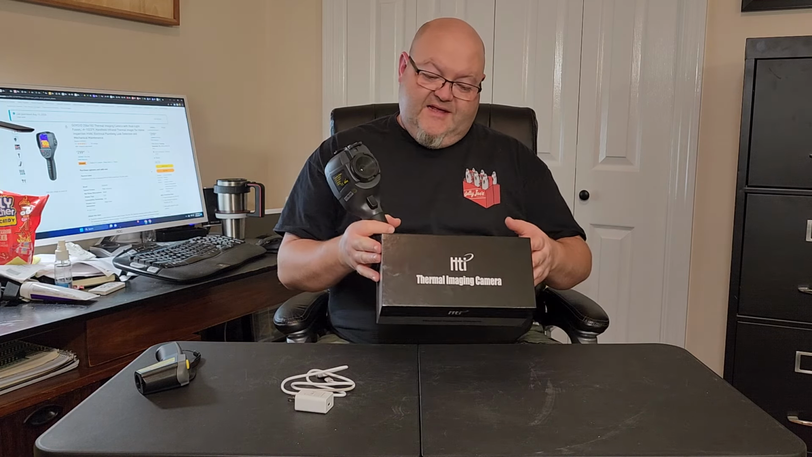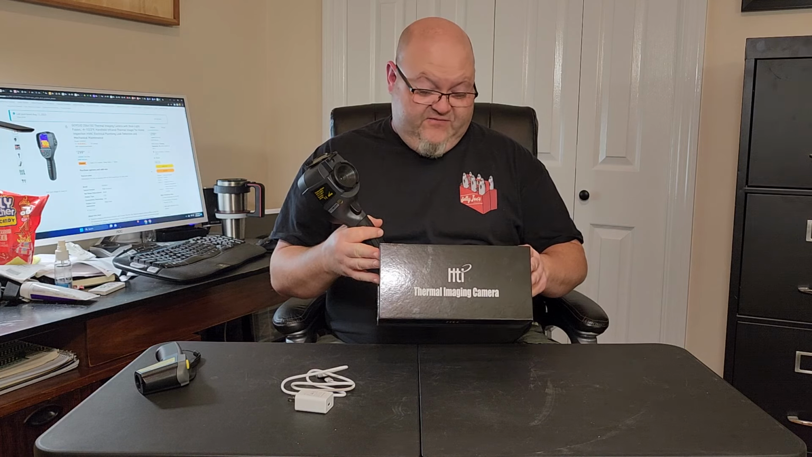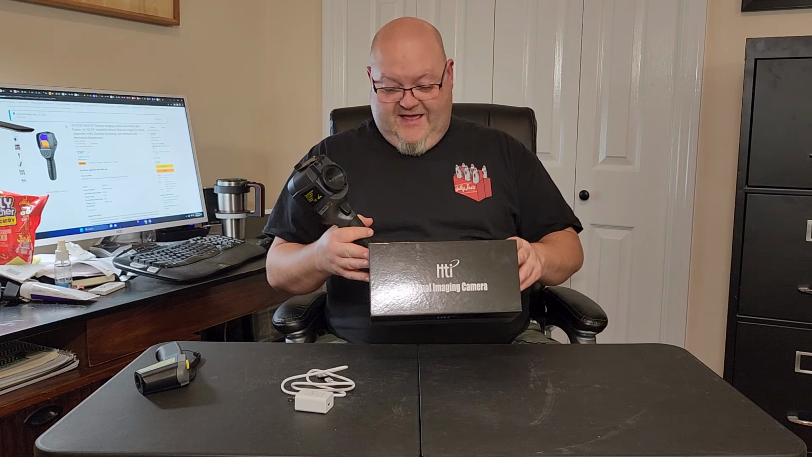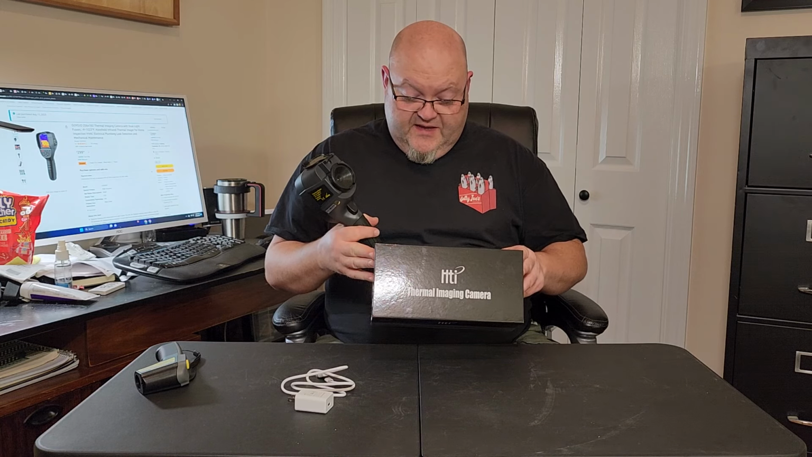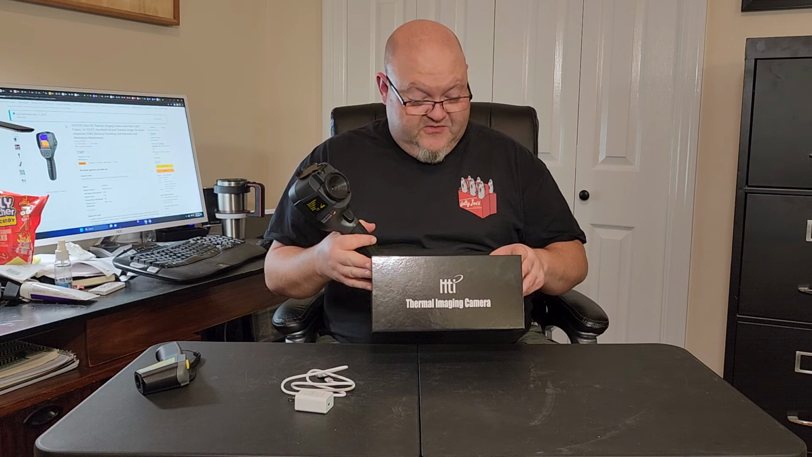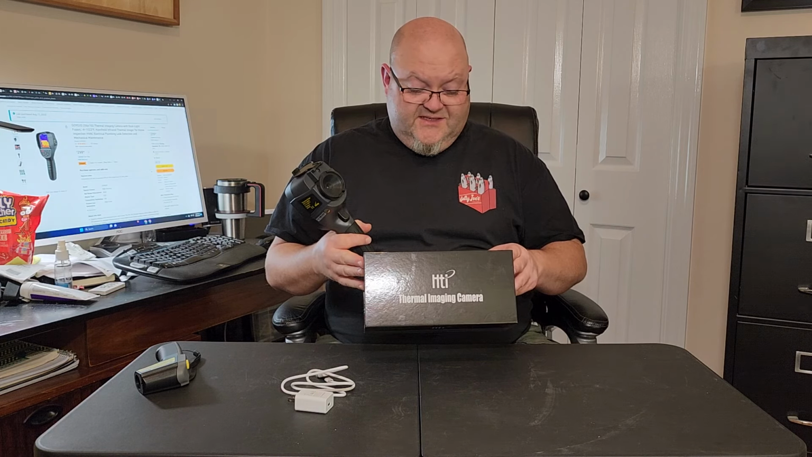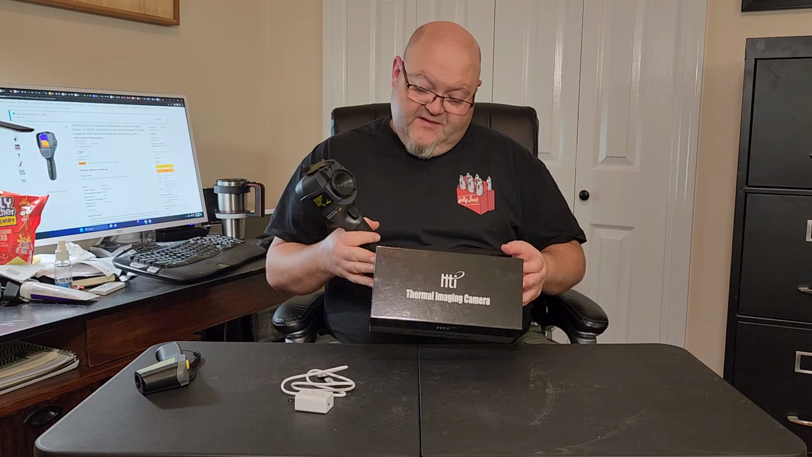I wasn't expecting much, and then when it comes, it has this brand here, HTI, and it says that it's made by Dongguan Zentai Instrument Company. I don't even know if I pronounced that right, but it does have all their information on it, and it says that it's made in China in Dongguan City. The model number on this is an HT-18 Plus, and the cost of it is like $300.